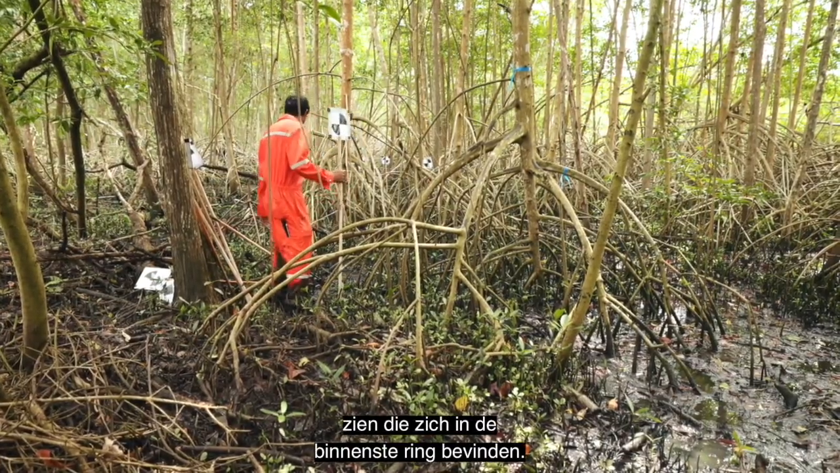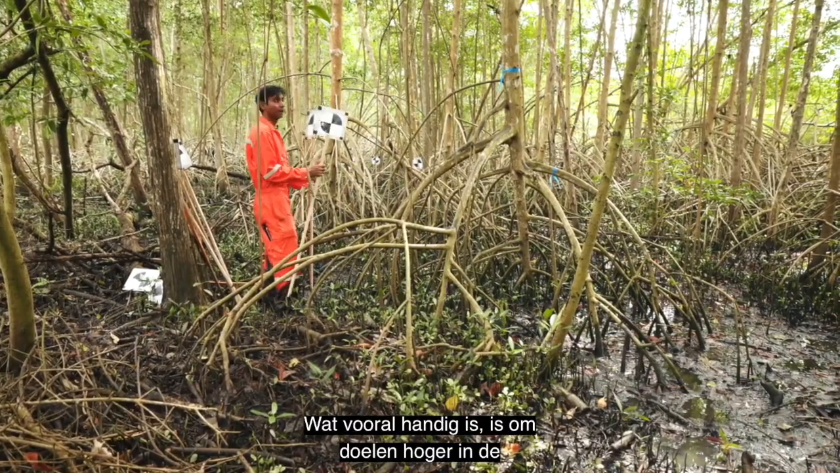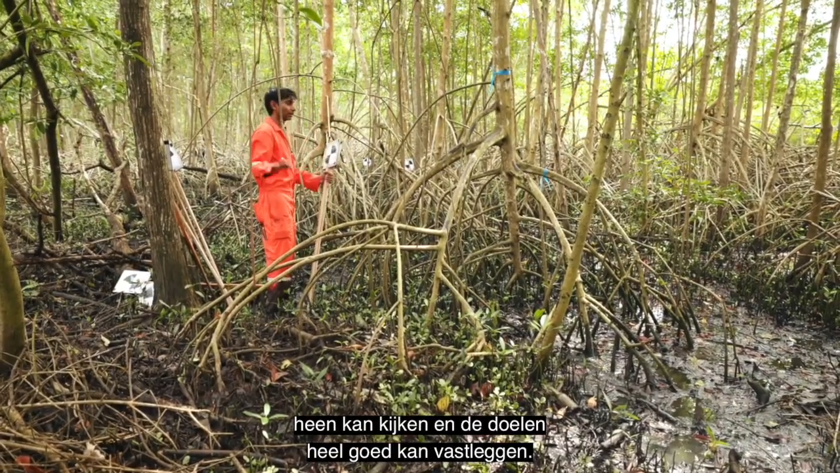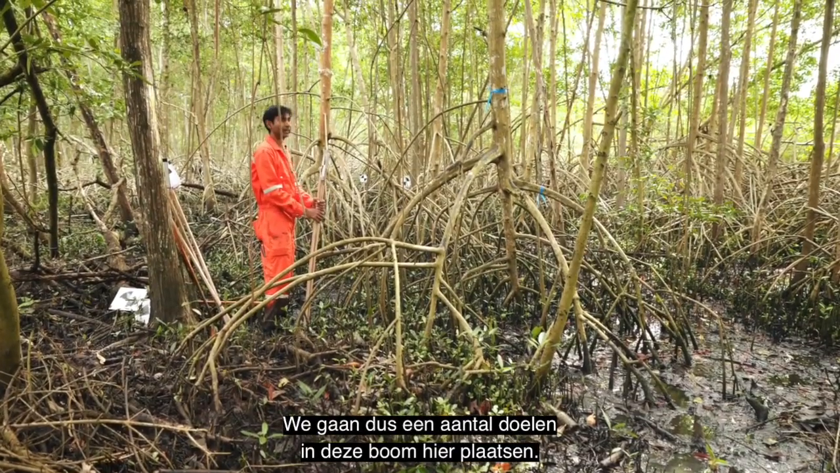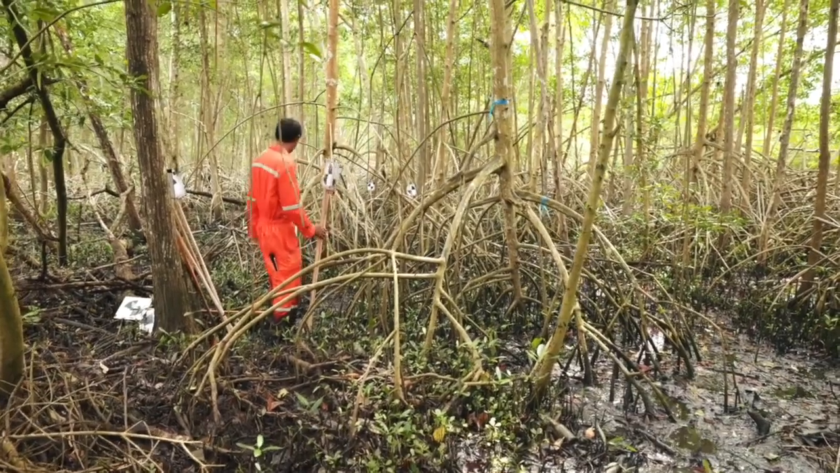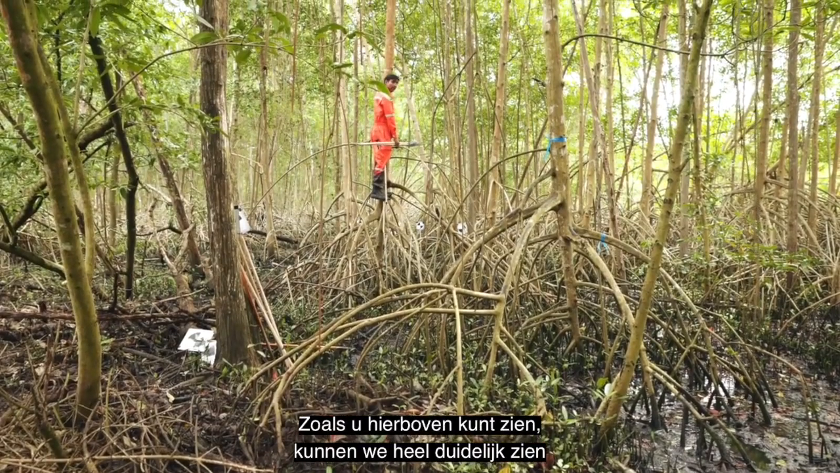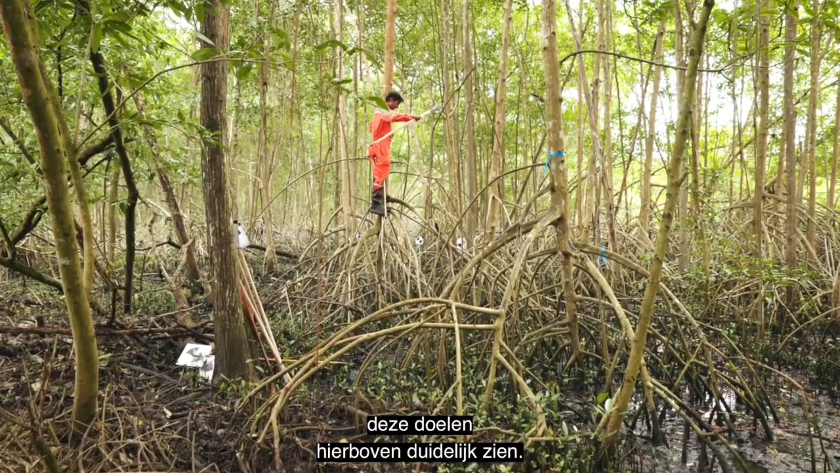What is particularly useful is to put targets higher up in the trees, because the scanner is able to see over the roots and capture the targets very well. So we're going to actually put some targets up in this tree here. So you see from up here, we can very clearly see where our outer ring scan will be down there, and you can clearly see these targets up here.